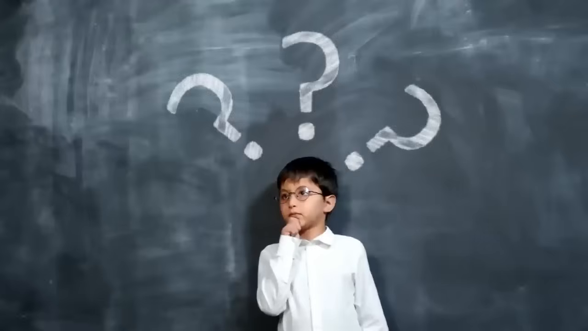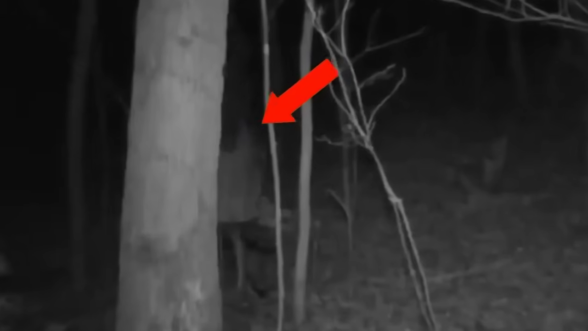Was she sleepwalking, or perhaps something more supernatural was afoot? The question still remains. Maybe it was a ghostly presence in the woods, haunting the minds of those who watched the haunting footage.